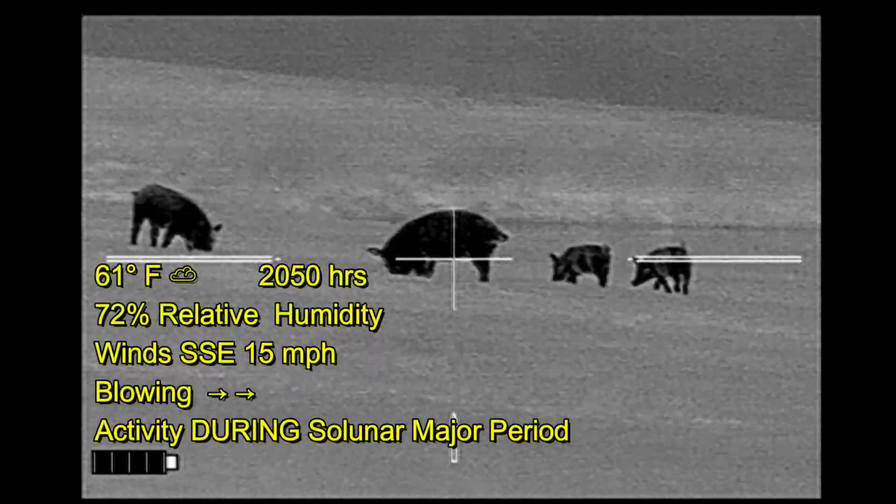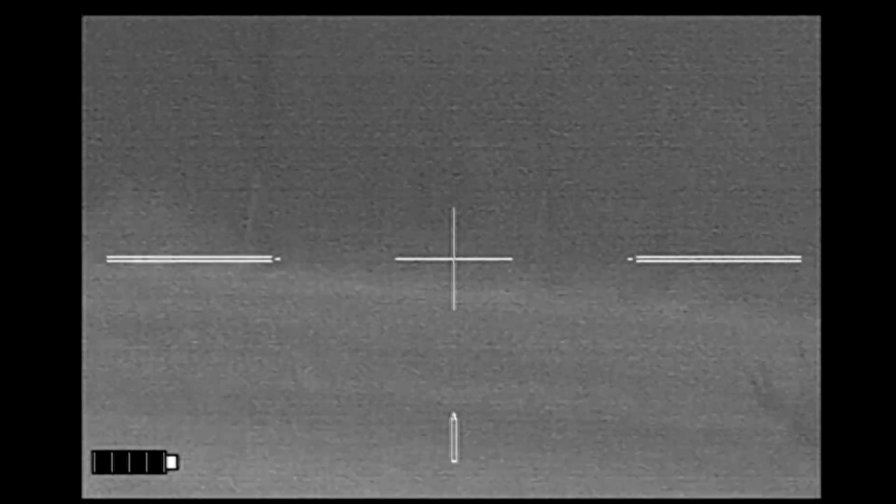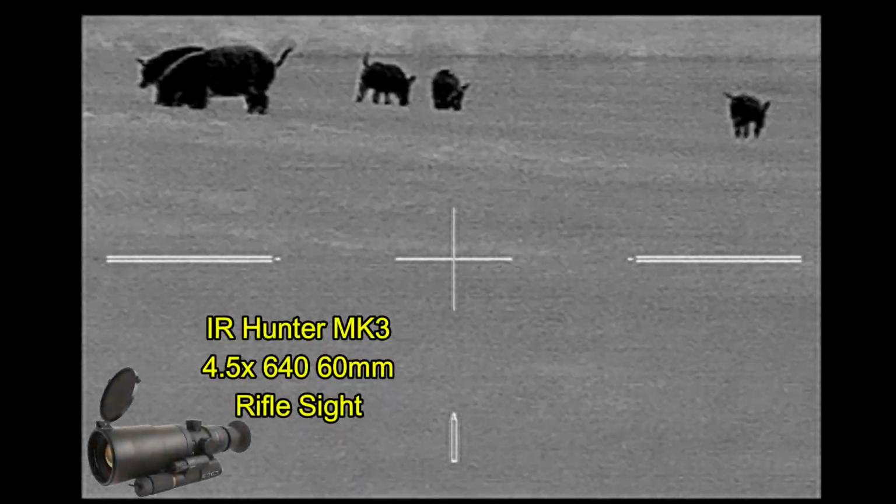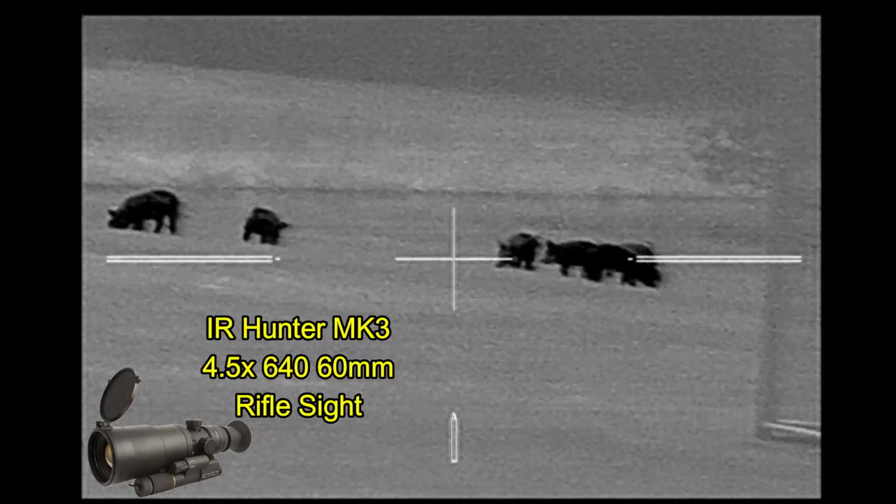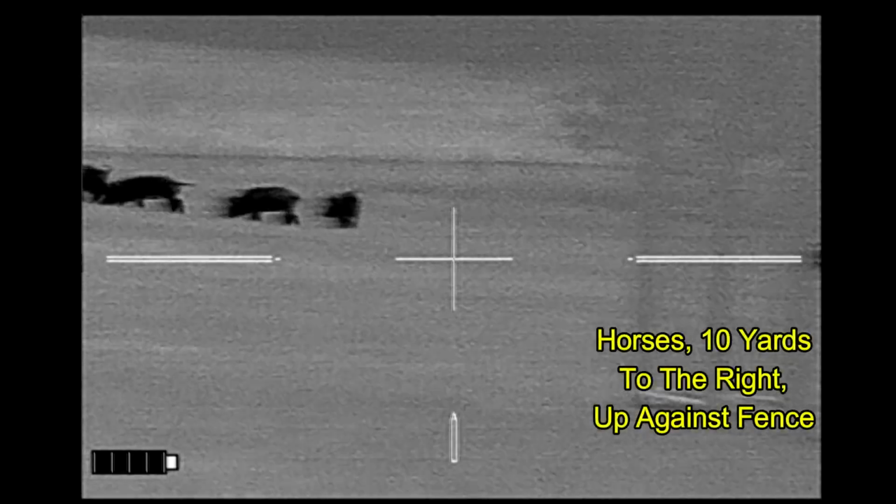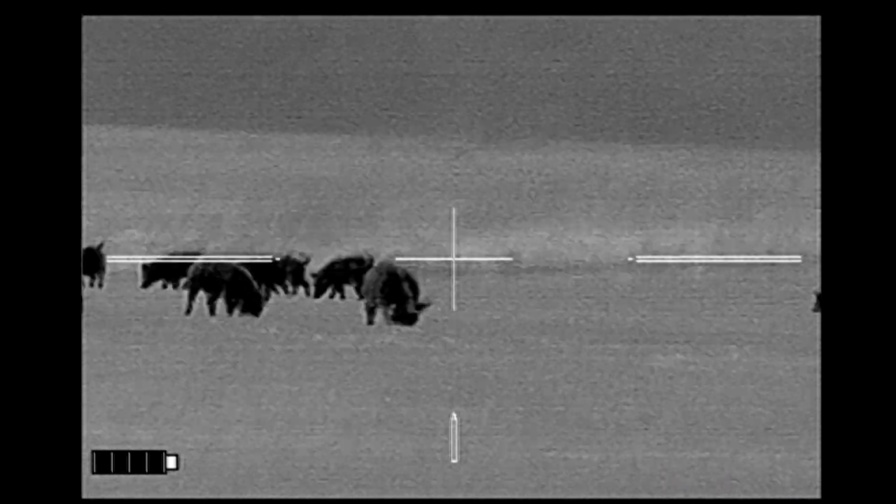Now the wind is blowing from left to right, so I'm not worried about getting winded at this point. As you can see, there's a lot of stuff in the foreground. I've got a vehicle, some cages, I've got other things off to the left. I actually have horses right off to the right of me, so I've got a sort of narrow shooting lane directly in front of me.